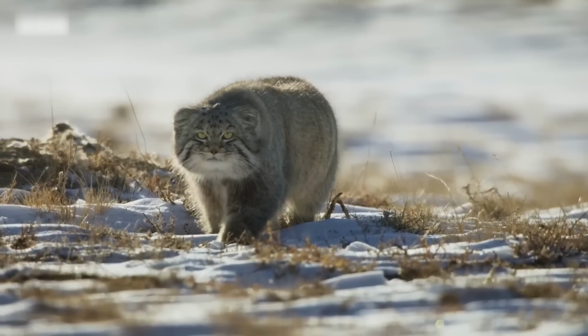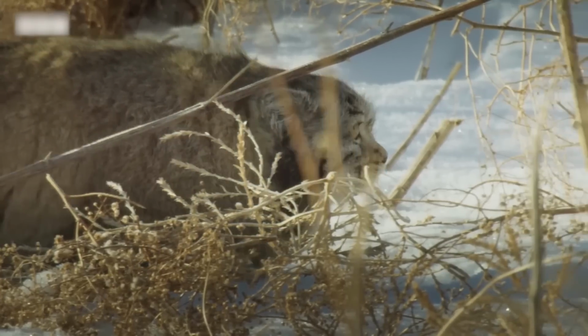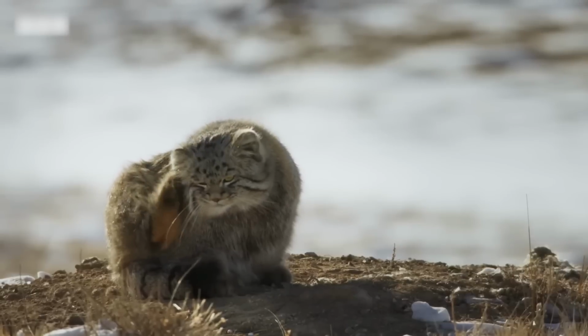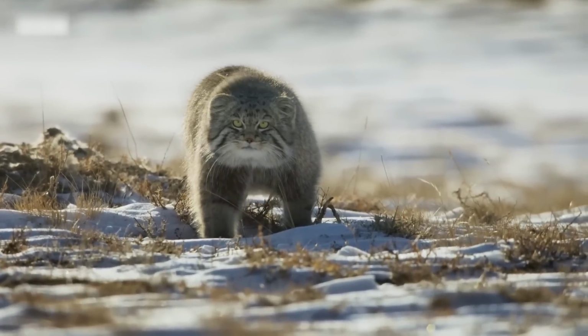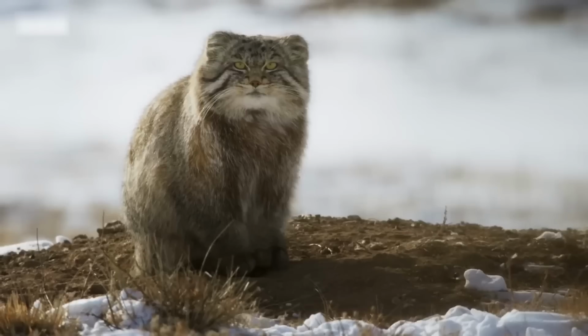The longer he's out, the colder his paws become. To get the blood circulating again, he has only one solution: licking his paws. Unfortunately, only 1 in 3 of his hunts is successful, earning him the reputation of being the grumpiest cat in the world. Who can blame him? Hunting in the snow is no easy feat.